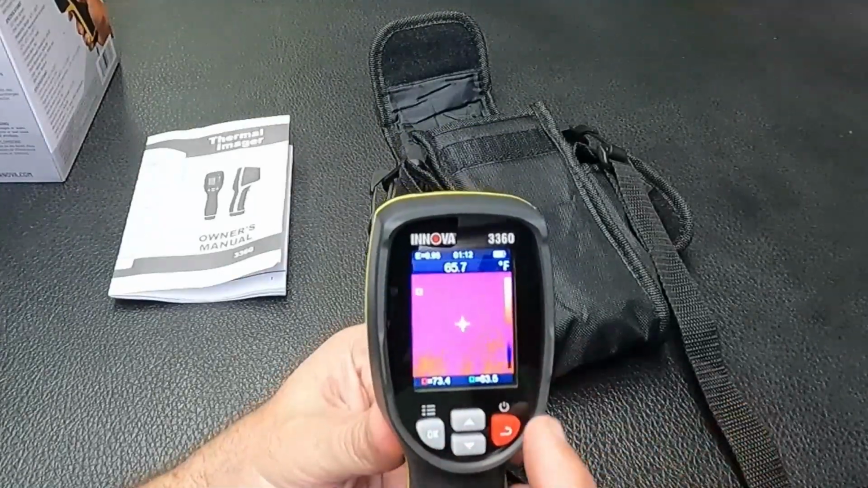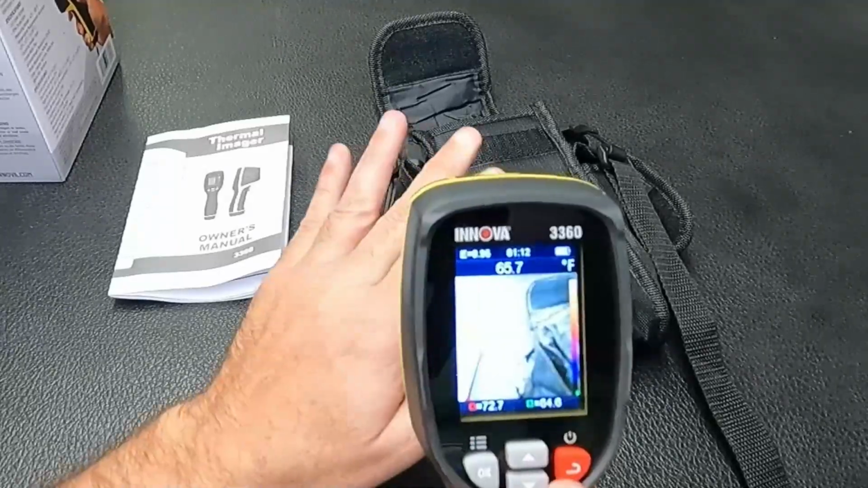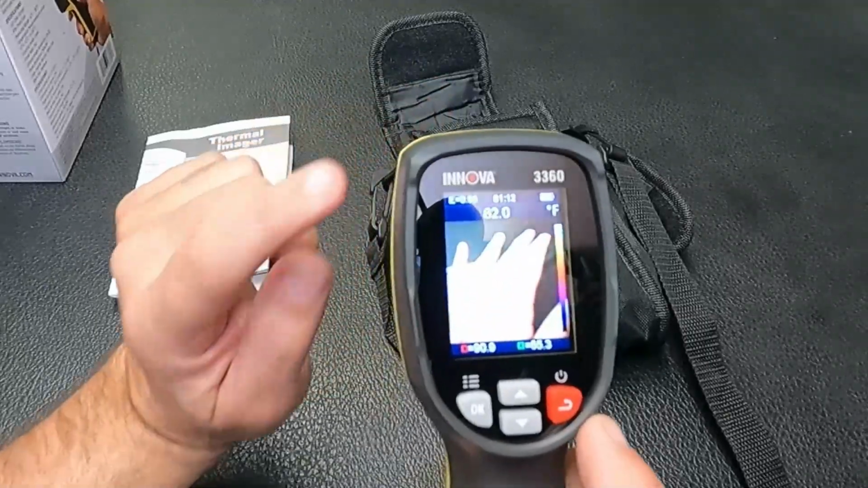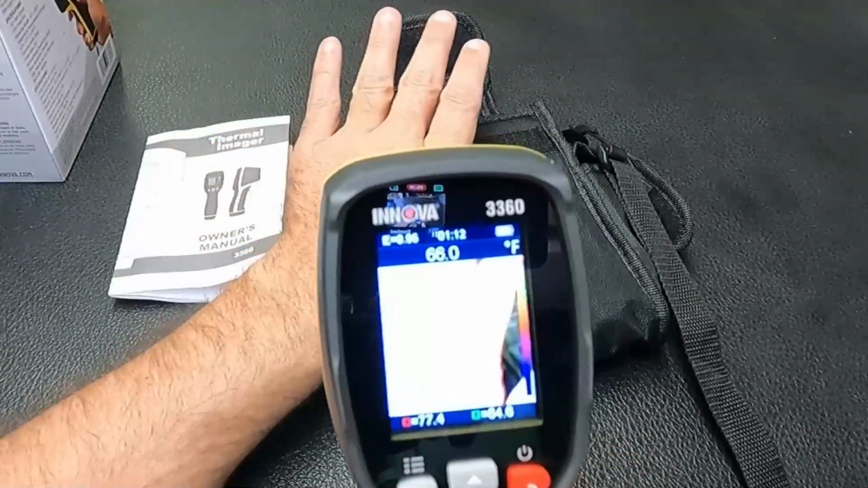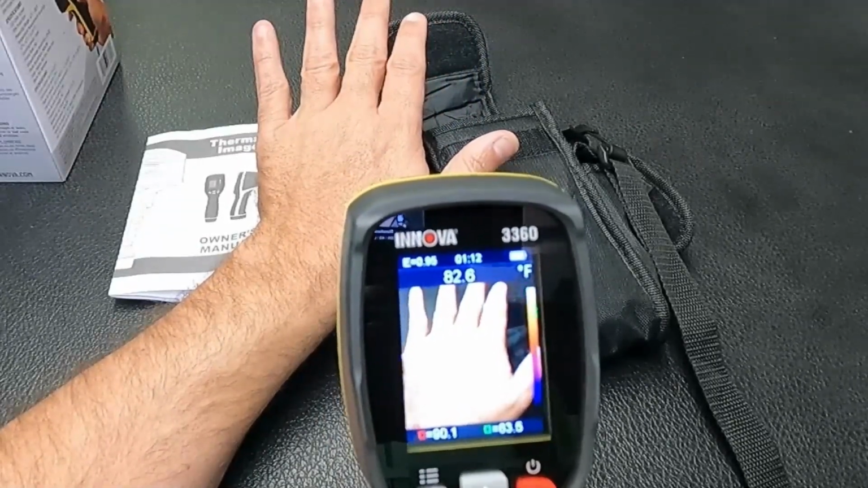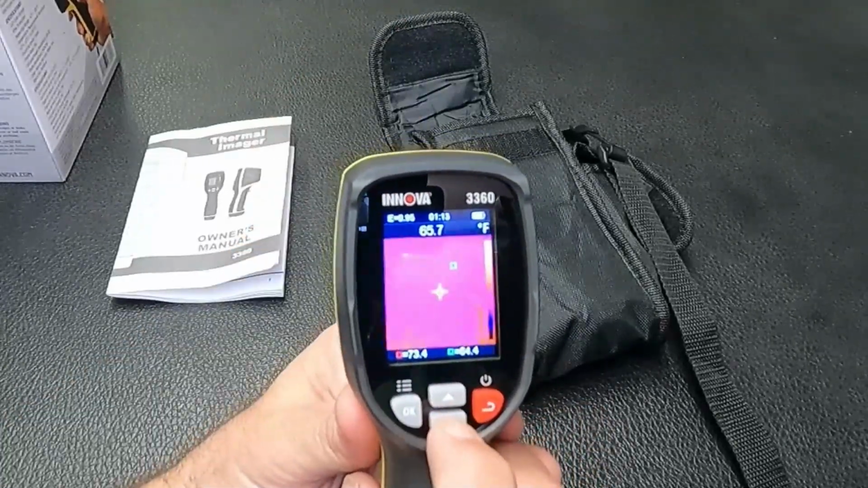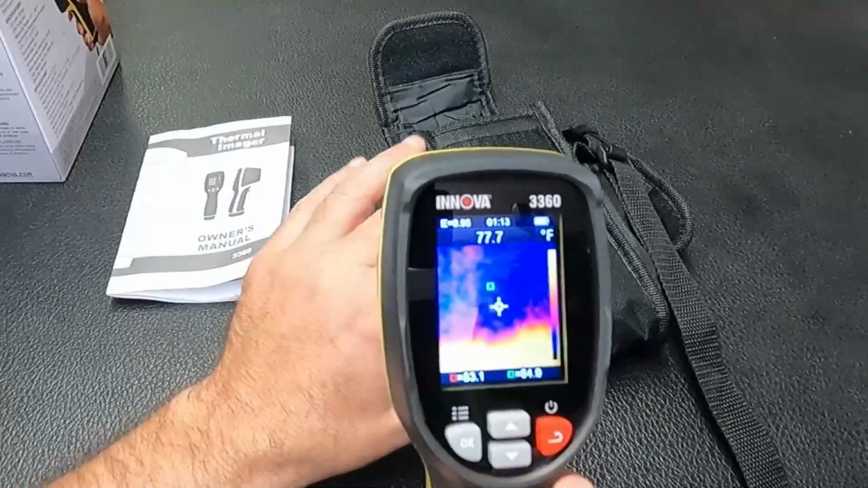This also will pick up images like a camera. So if you hit the up arrow, that right there is giving you just the straight image, but it also will detect the temperature. So right now, see it's saying 66. If I put it on my hand, there it's at 83 right now. I'm sure it will continue to rise if I hold steady here. Yeah, 84. But if we go back down, now here's just the thermal image. But if you hit the down arrow, you'll get both.